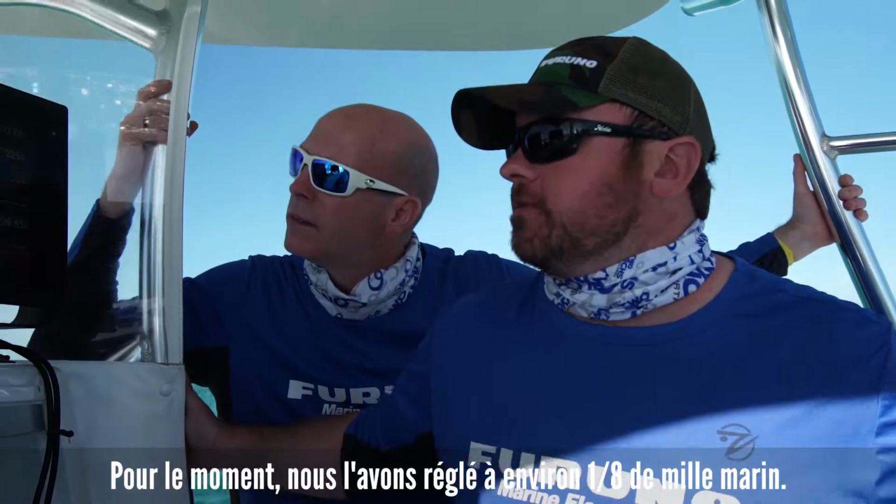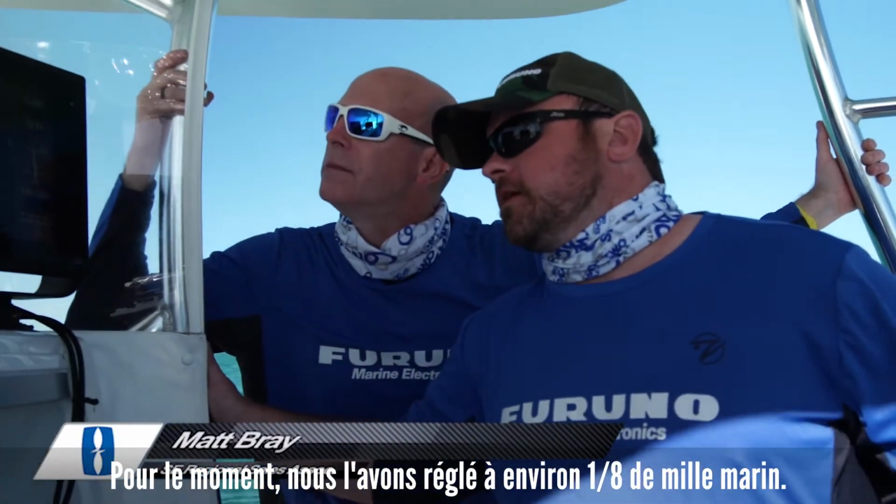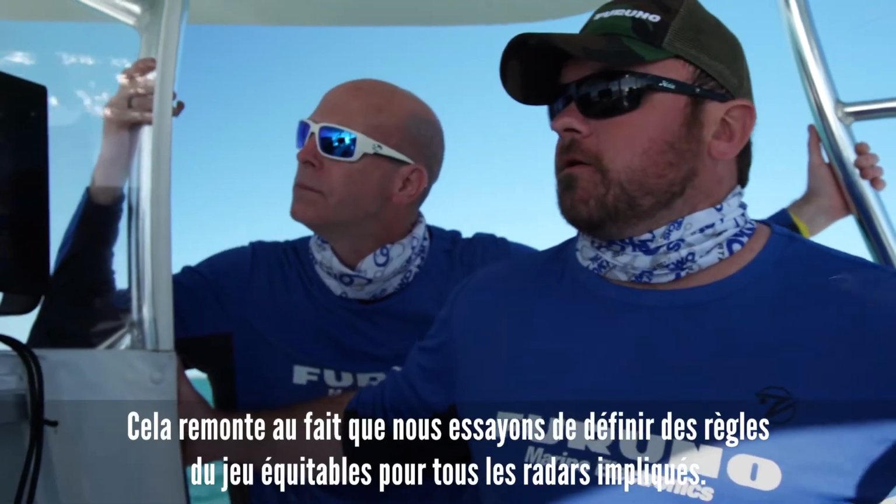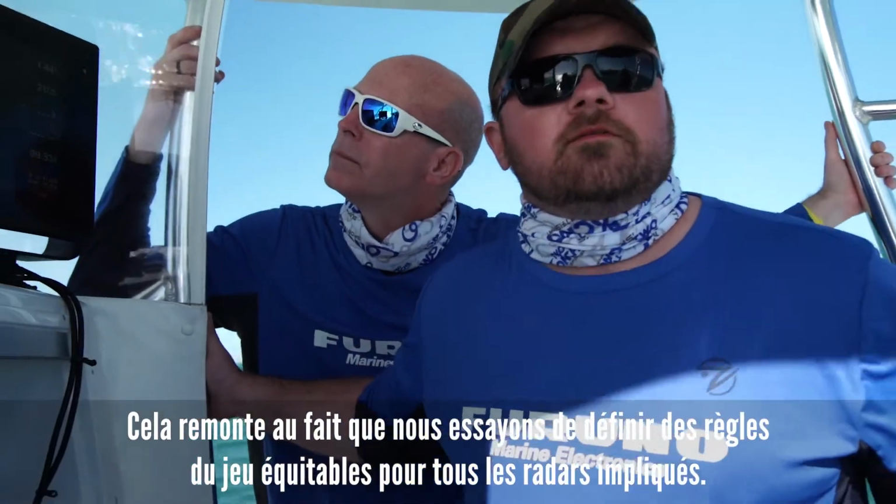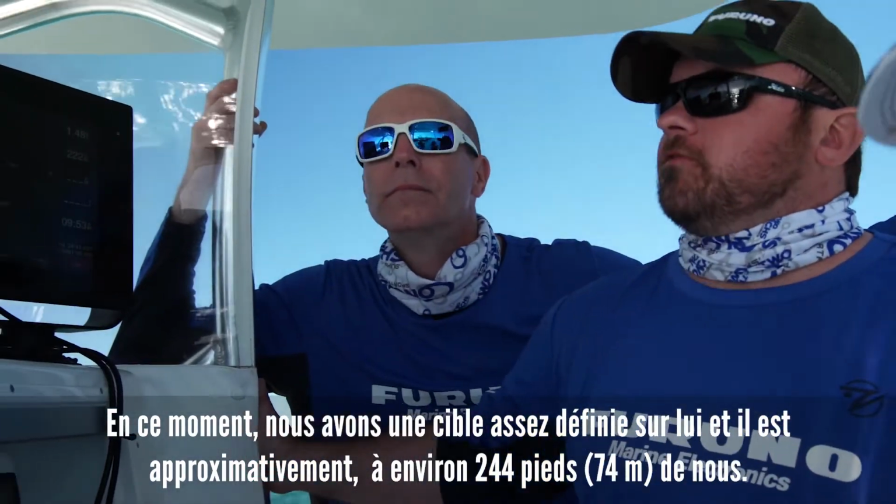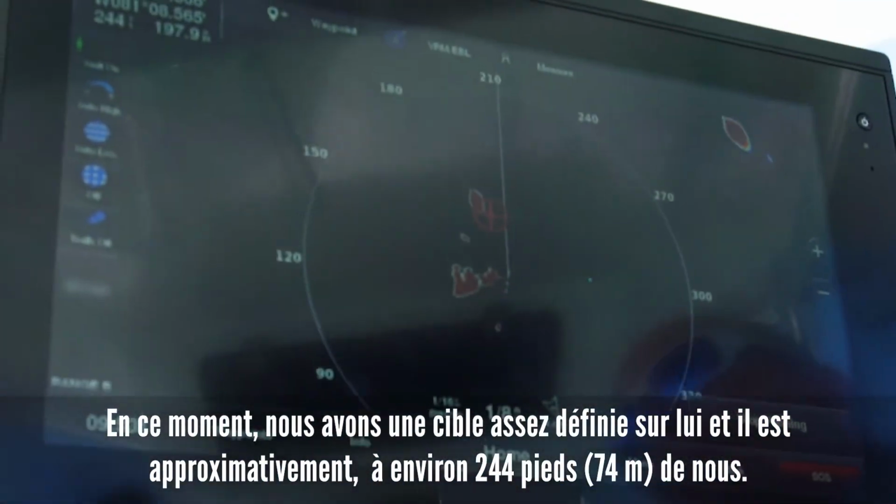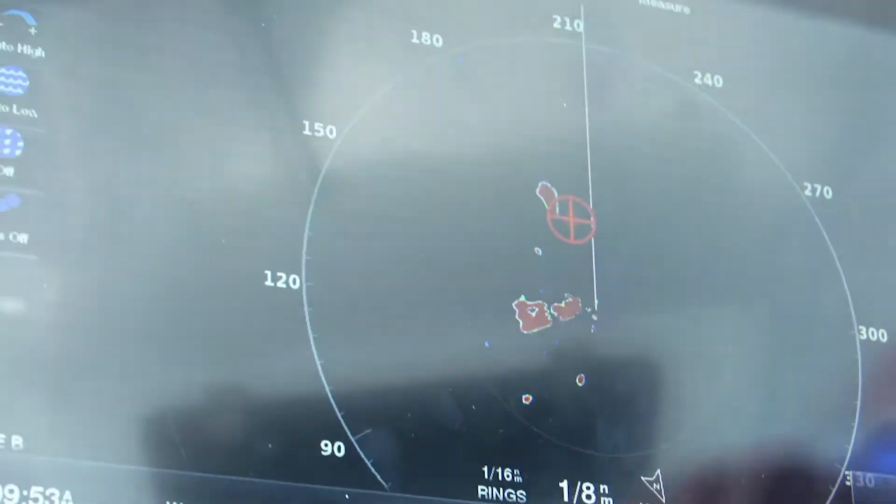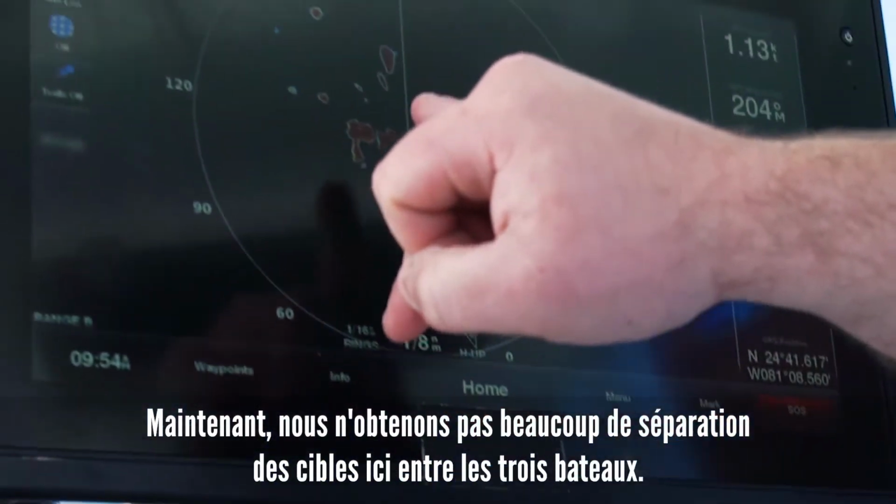Right now we have it set to about 1/8 of a nautical mile, and he's heading out at a pretty slow clip. So, you know, it goes back to we're trying to set the level playing field for all radars involved. So right now we have a pretty defined target on him, and he is approximately, yeah, about 244 feet away from us. Now we're not getting a lot of target separation here between the 3 boats.